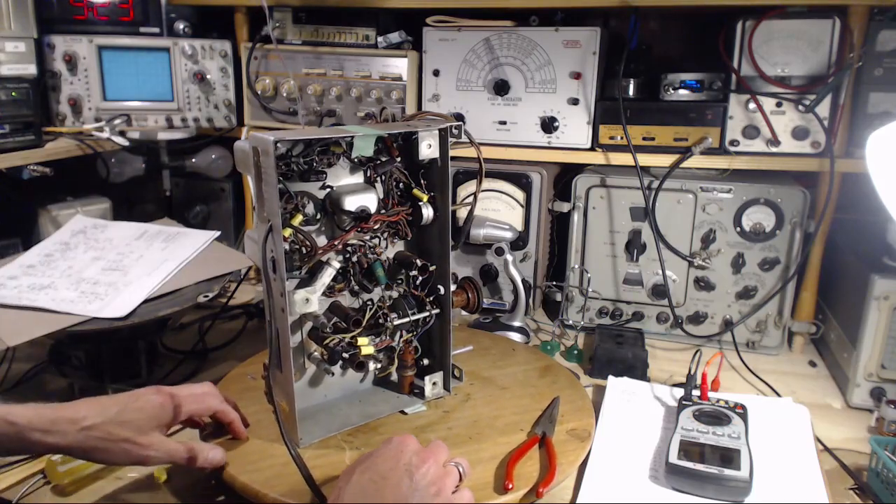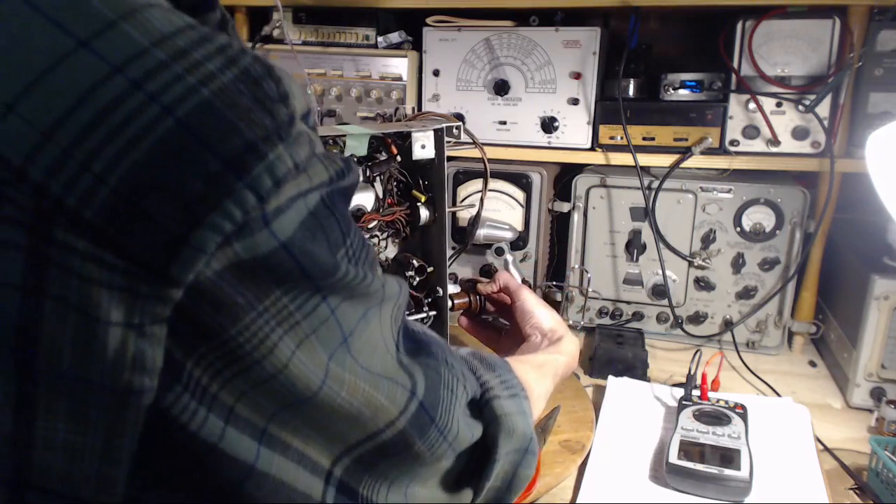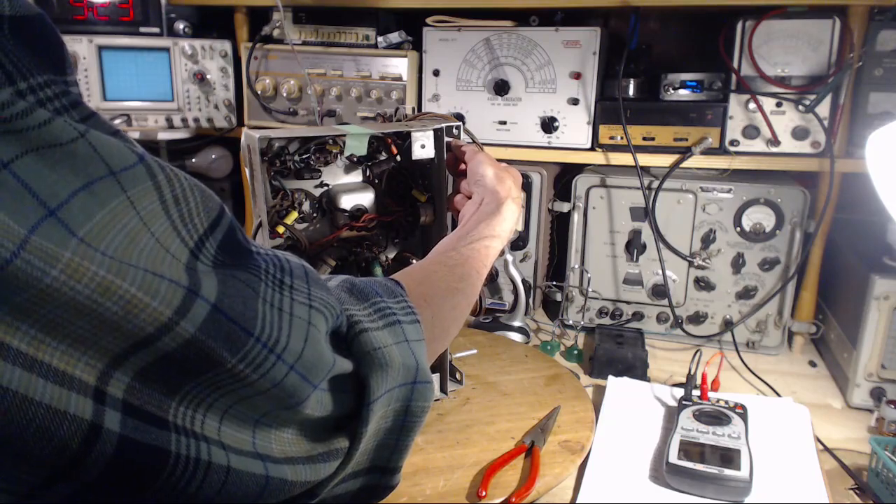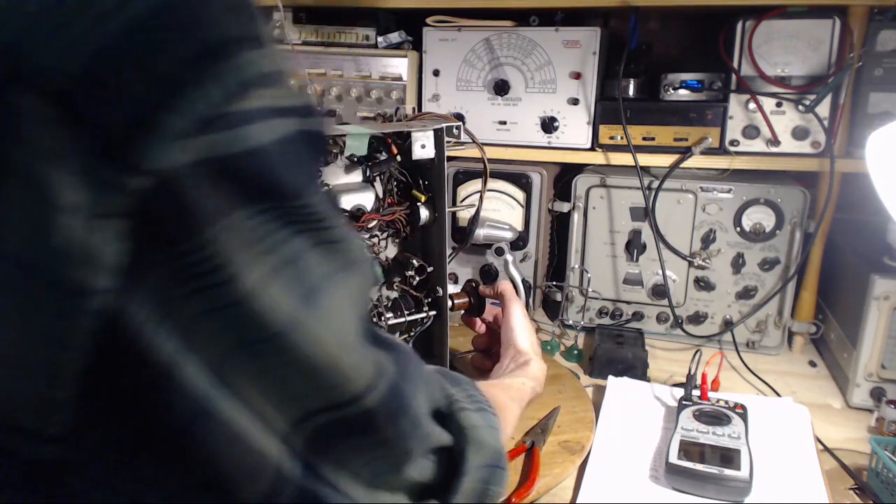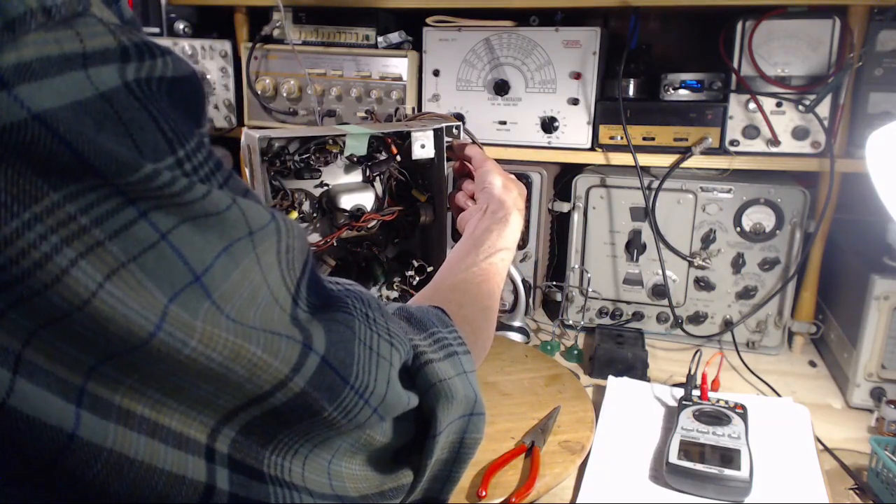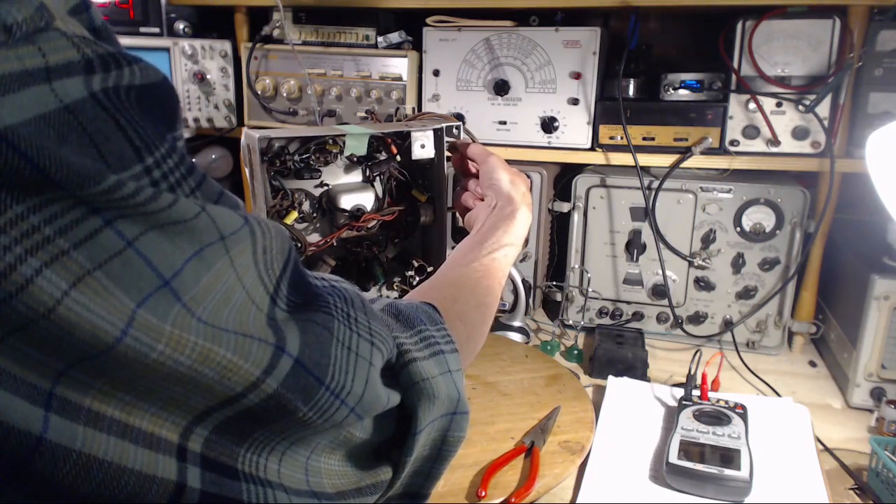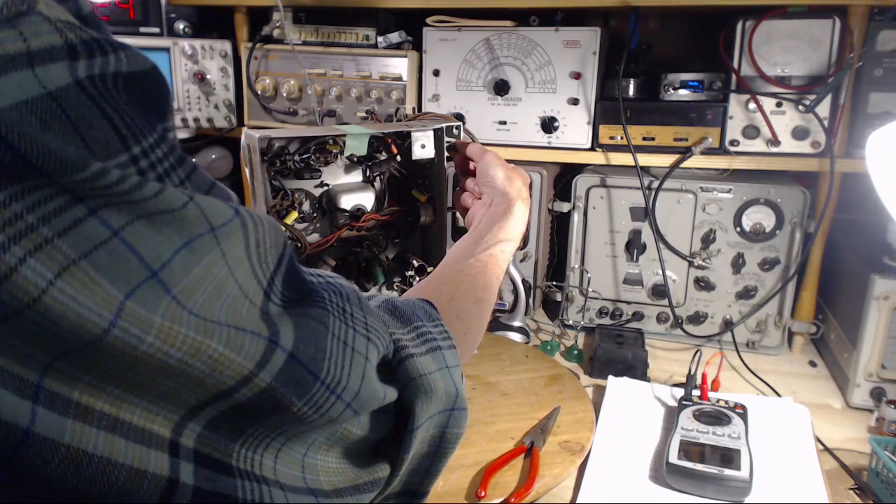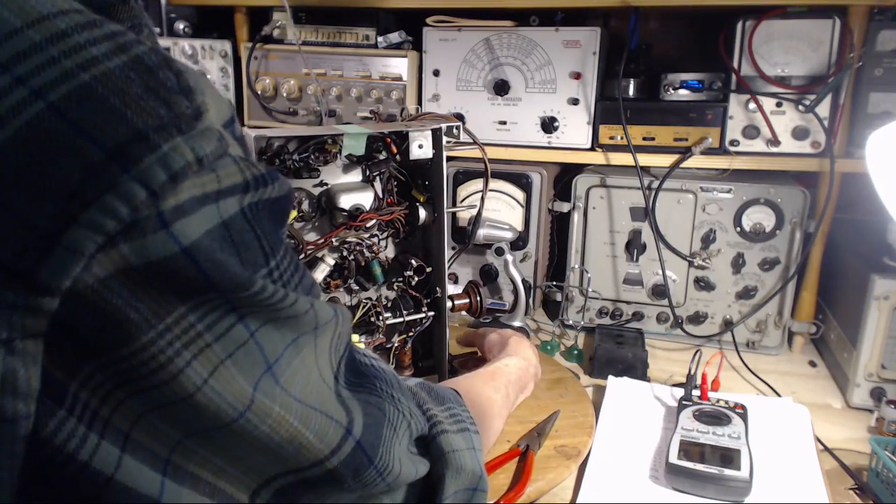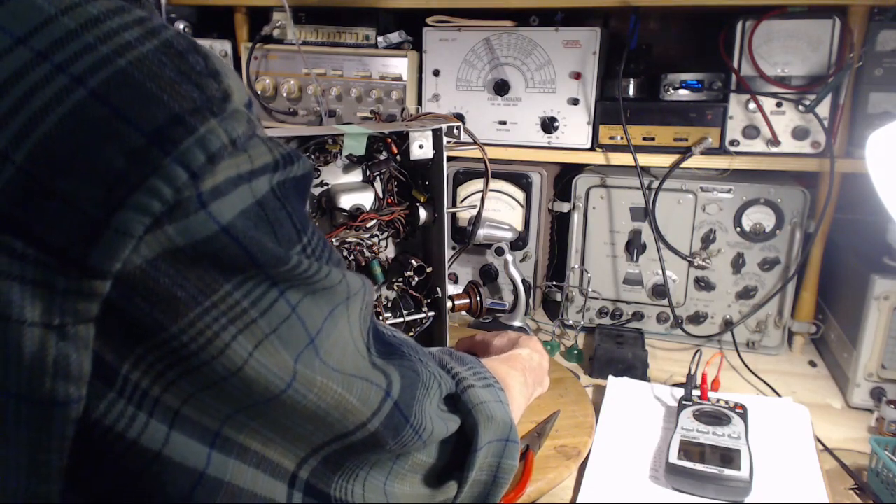What band are we on here? Volume down, volume down. Weird sounds. Oh, it's got a lot more volume. That's what's happened here. Okay, so we're on the push buttons. A band. How come it went so quiet there? A band, very weak. Extremely weak. Am I throwing the alignment all off crazy doing that?